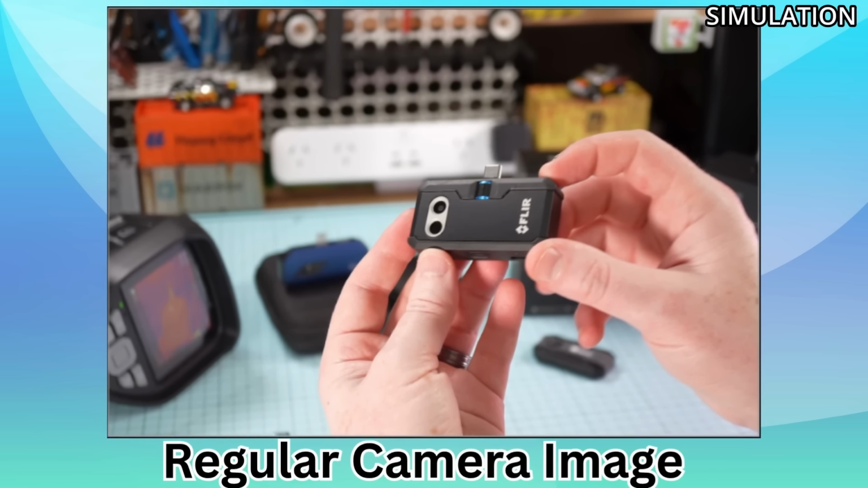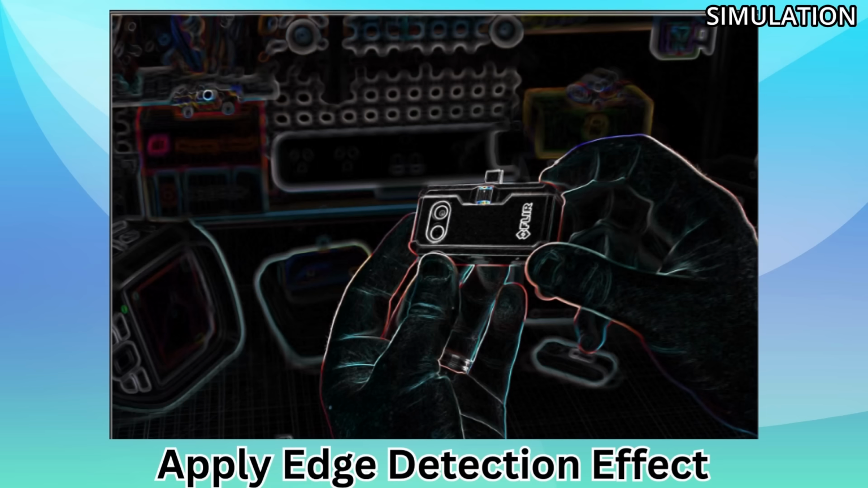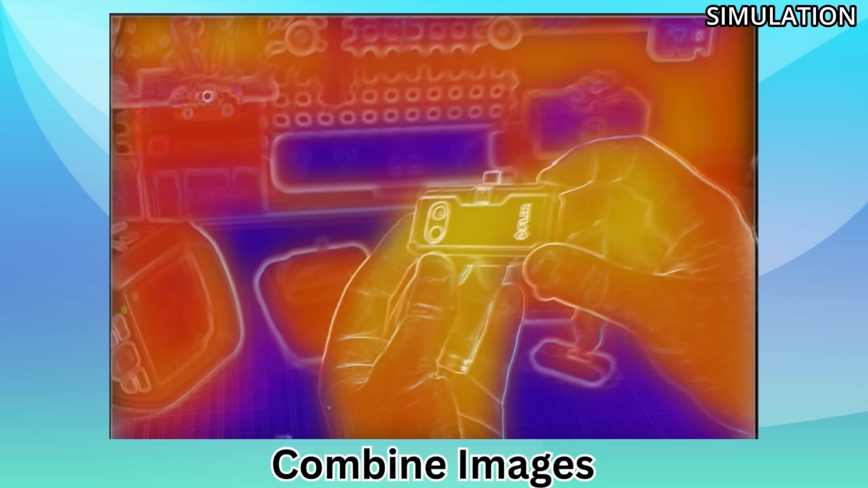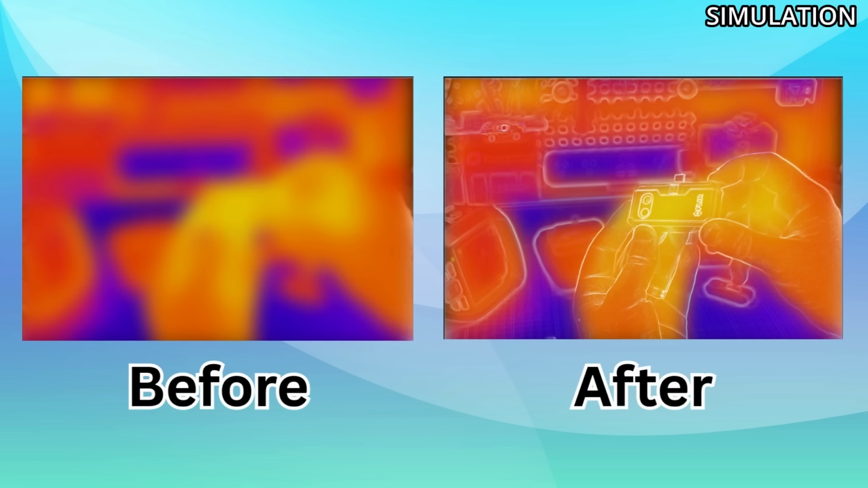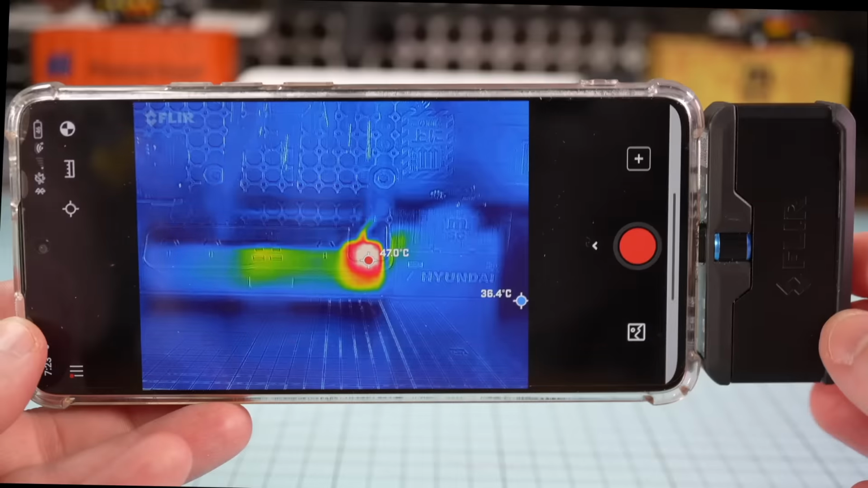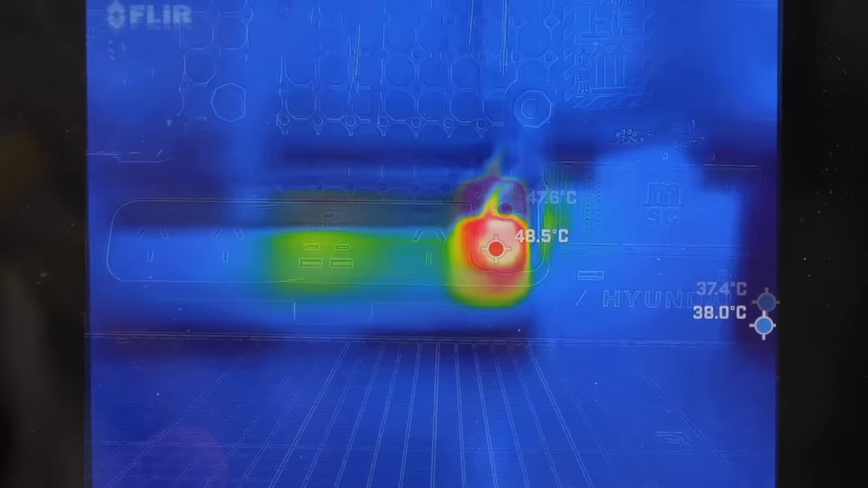FLIR One Pro, then apply some basic edge detection, which is like a Photoshop filter basically. Overlay that on top of our blurry thermal camera footage, and wham, we've now got what looks like a high quality thermal image. Now, that was a simulation to demonstrate how it works, but let's have a look at the real thing. So here's some footage with the effect applied, and here's the same footage with the effect turned off.